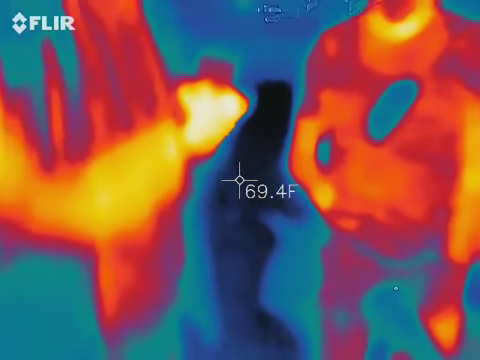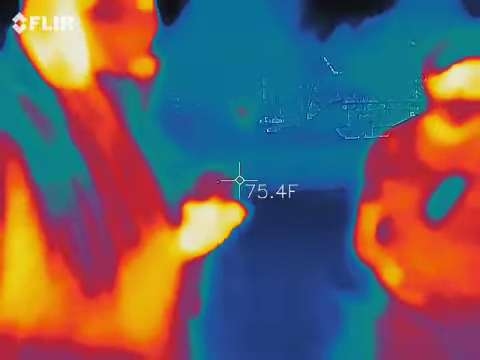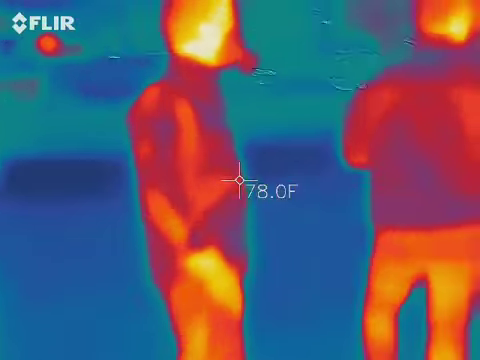I don't have much activity. Let's wander until you do. But again, it's what I call ghost hunting. You've got to move around. It's not always one spot.